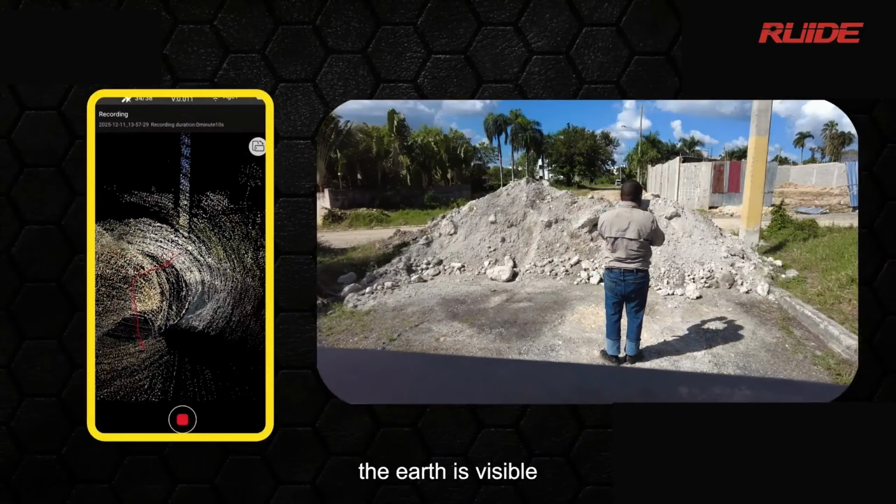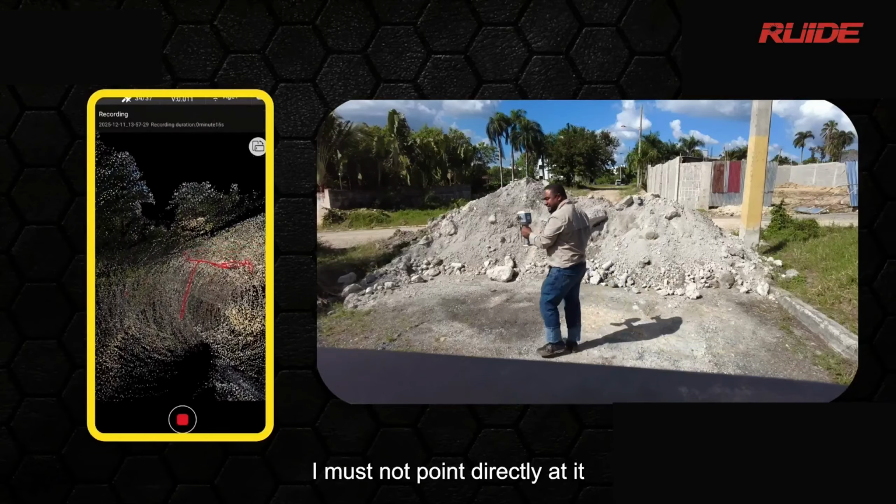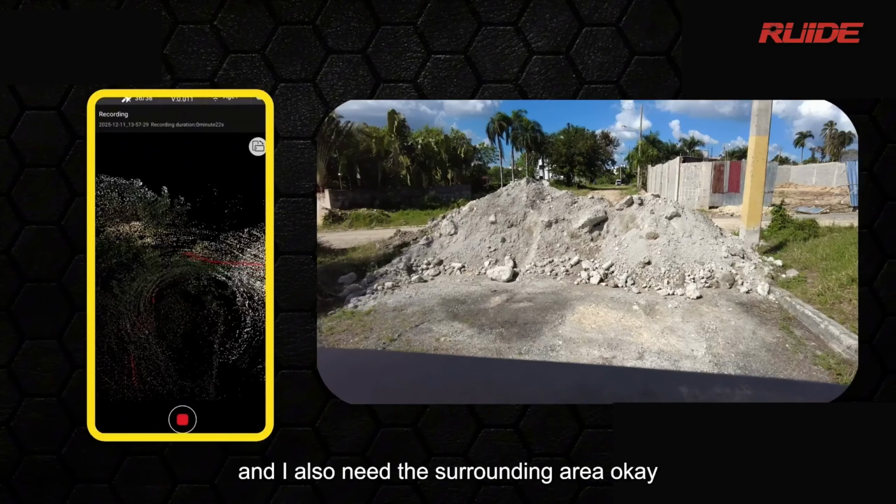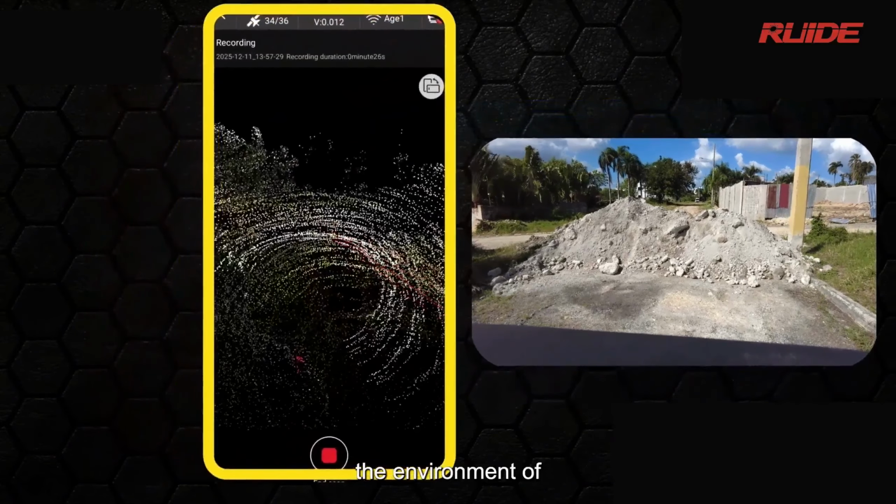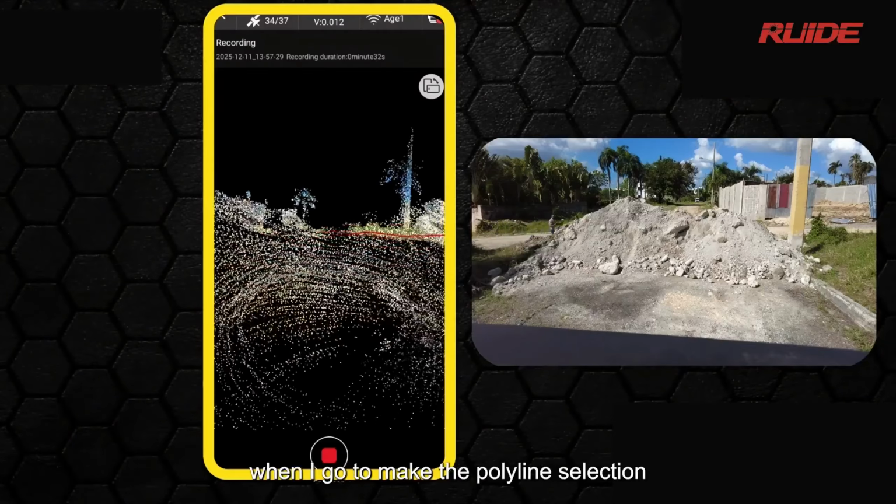The earth is visible. There's the light pole. Do you see it being captured? I'm going to circle around it now, alright? I must not point directly at it, since it'll be picking it up. And I also need the surrounding area, okay? The environment of this pile of earth, so I can distinguish it when I go to make the polyline selection.